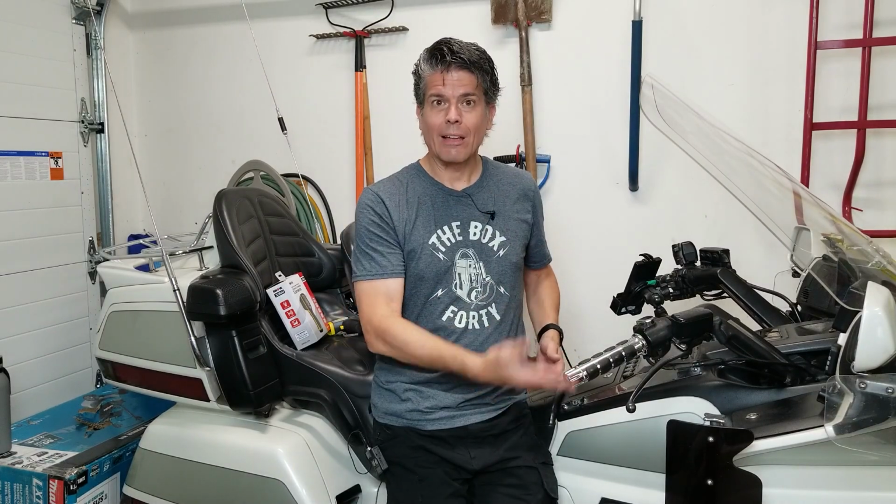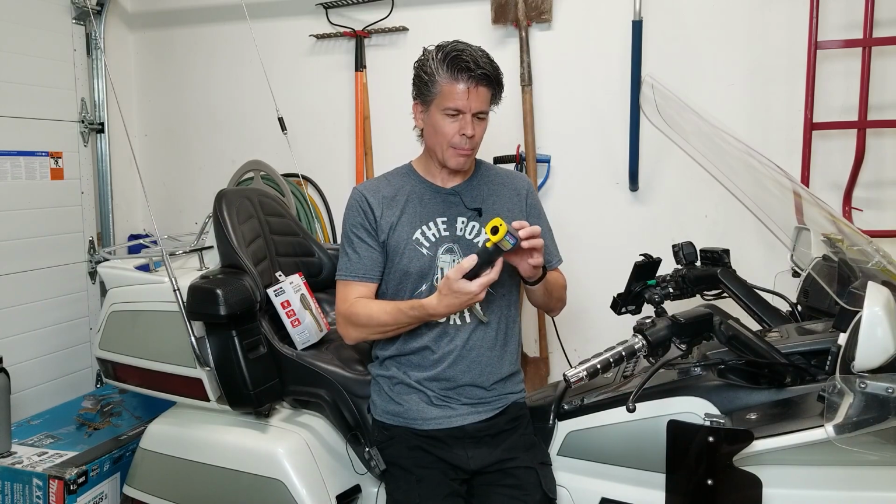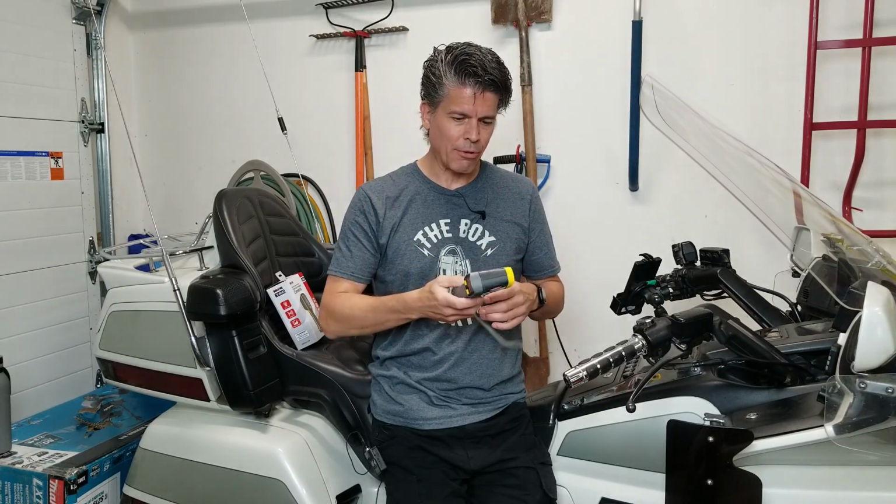That's great when you first start up the bike, but after it's been running for a while, you're not going to be putting your hand on the exhaust headers, or you're going to be leaving a whole lot of skin behind. That's when tools such as this, which is an infrared thermometer, come into use. This is another Harbor Freight cheapie.